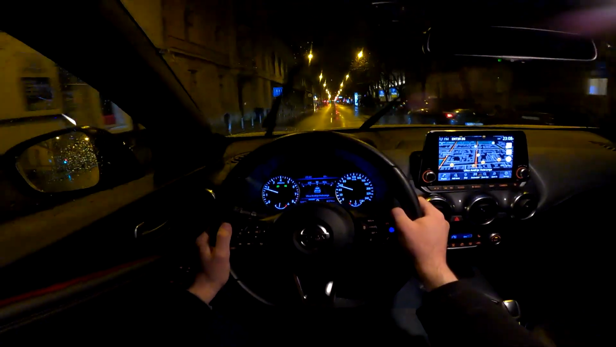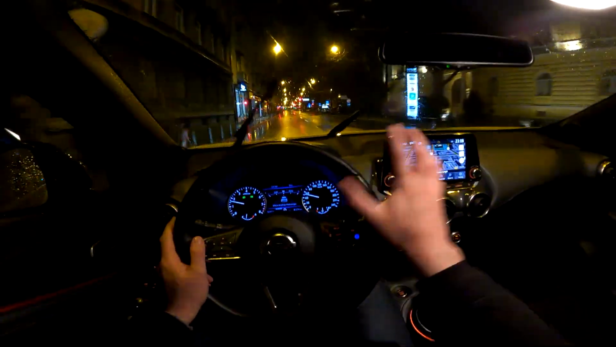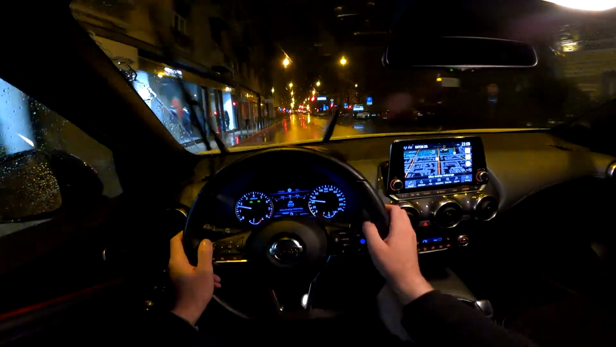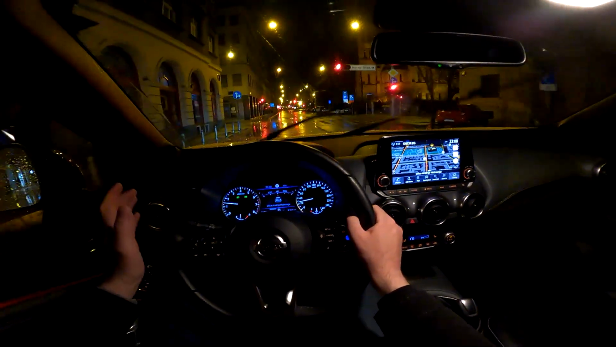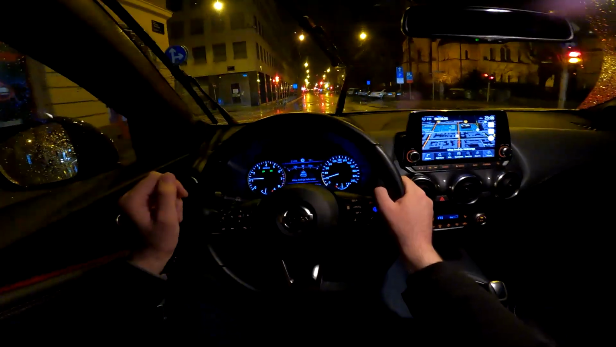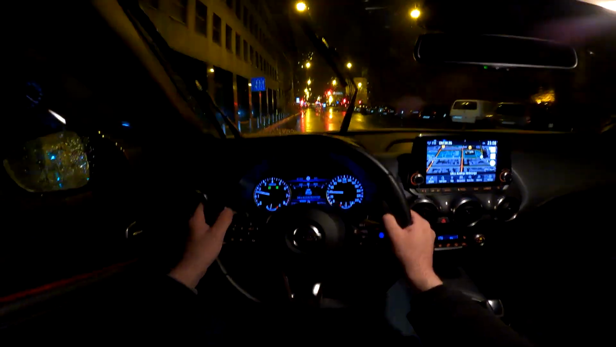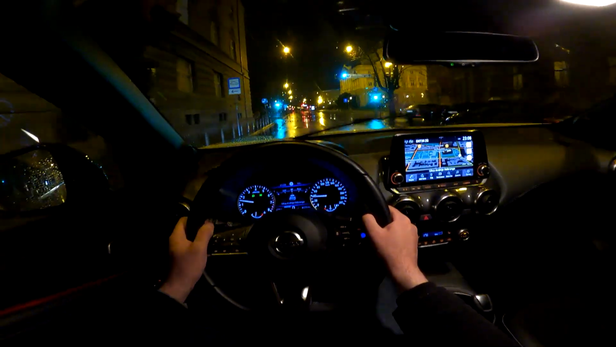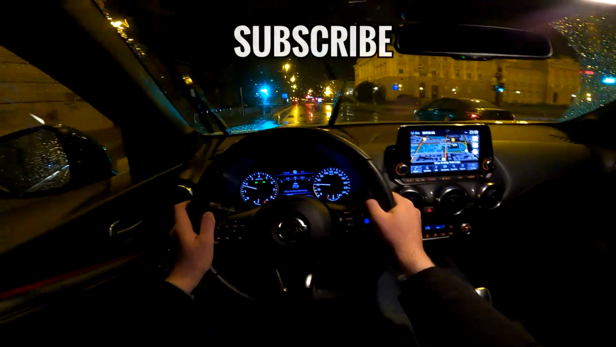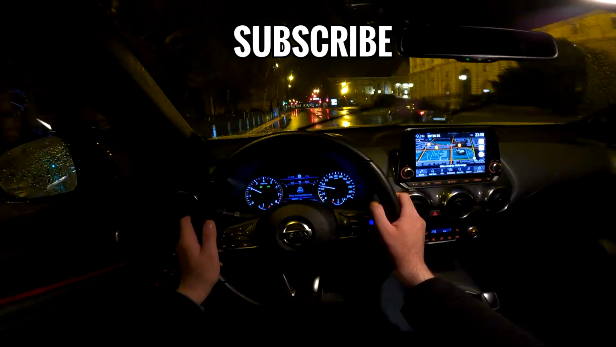And also do check out my full review of this car in order to see more details of the interior, exterior, and also trunk space and rear seating space, because Nissan has really improved the new Juke when it comes to practicality. So that was the downside of the first generation, and now they really improved it with this second generation model. So yeah, that's about it.